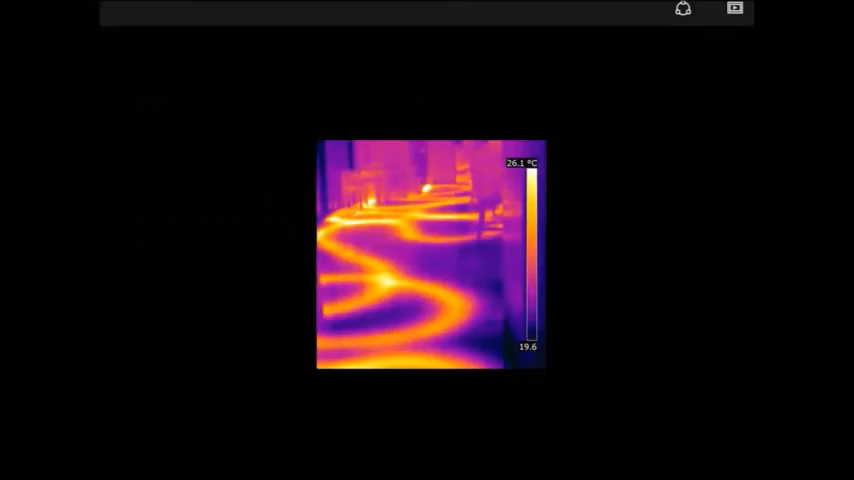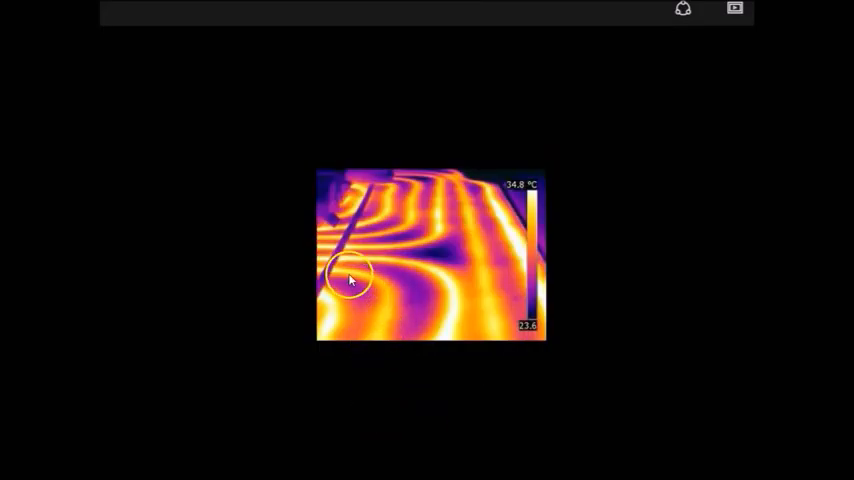So some other things I can do. Say you have water or water to heat heating system inside concrete in your floor, or tiles in a floor system. We can crank them up and see where the coils are and that they're functioning. This is another one, in-floor heating system.